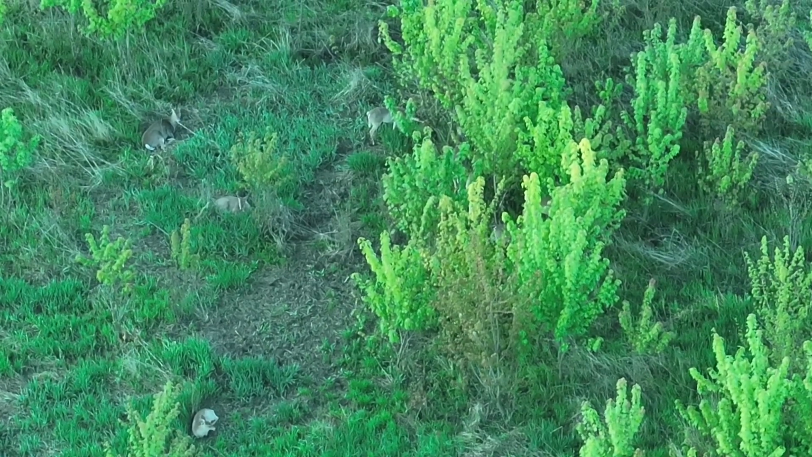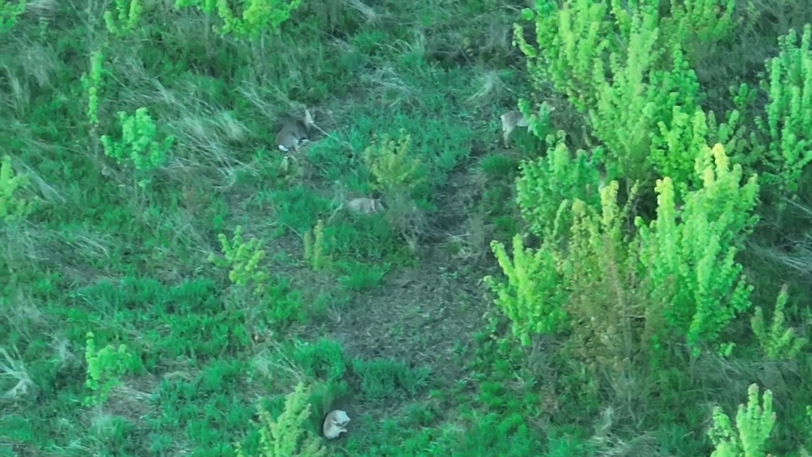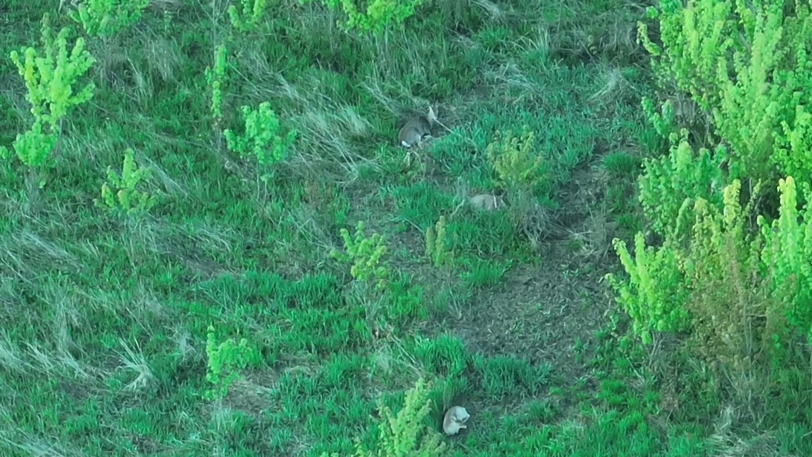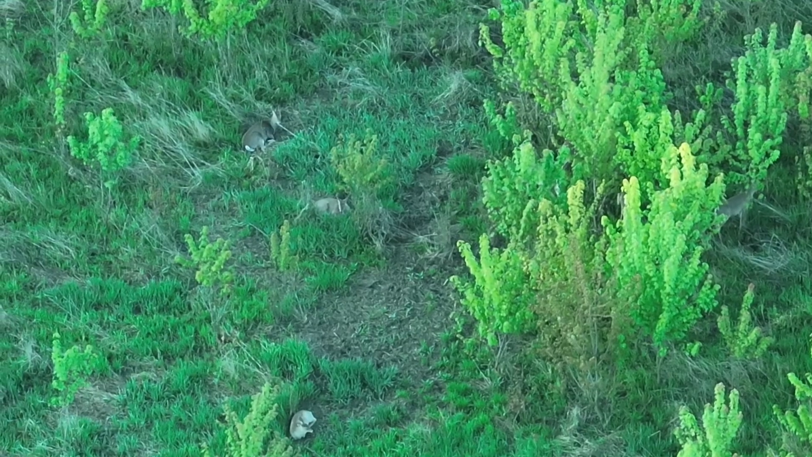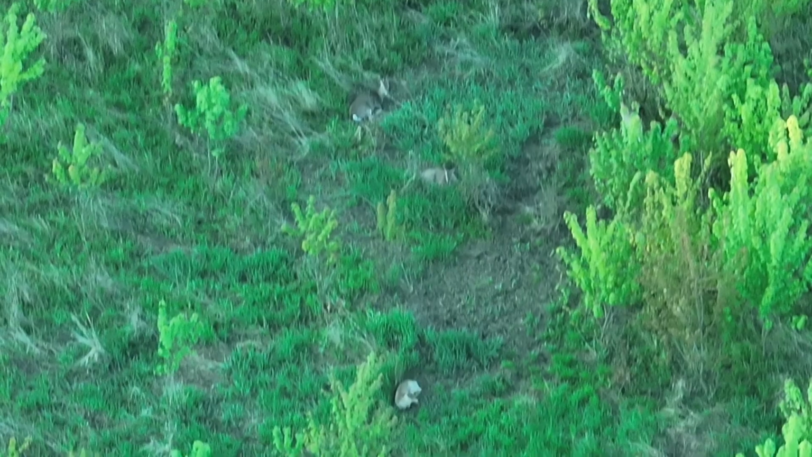If I had the Matrice, I wouldn't fly in a rainstorm if it's raining tomorrow morning. But if it's not raining, I'm going to put the 3T, which we call the flicker now, up and check on the herd, see if we had any fawns overnight. But I'll get you that footage if we run into anything. It was just neat to see all these deer concentrated in a very small area.